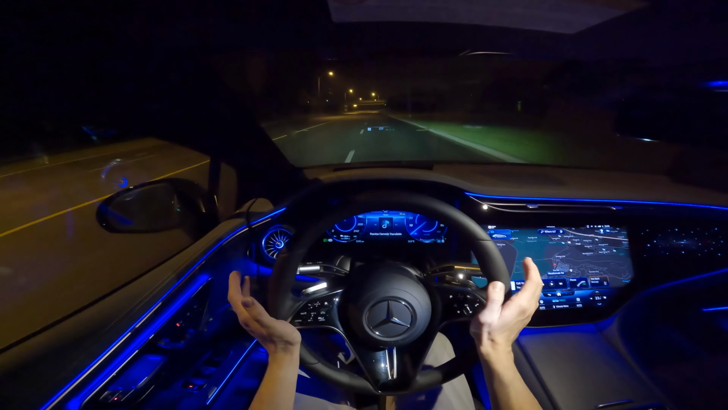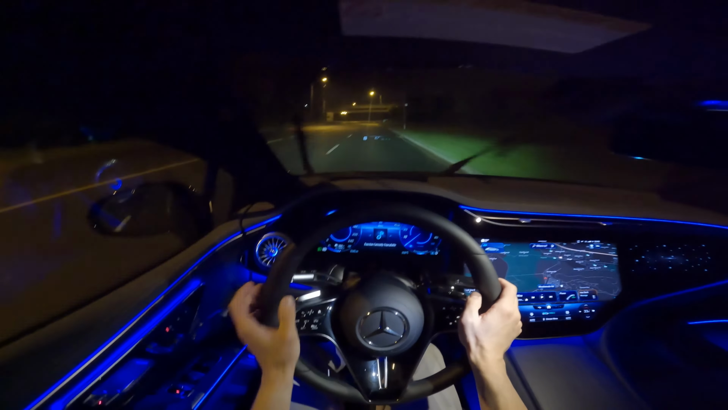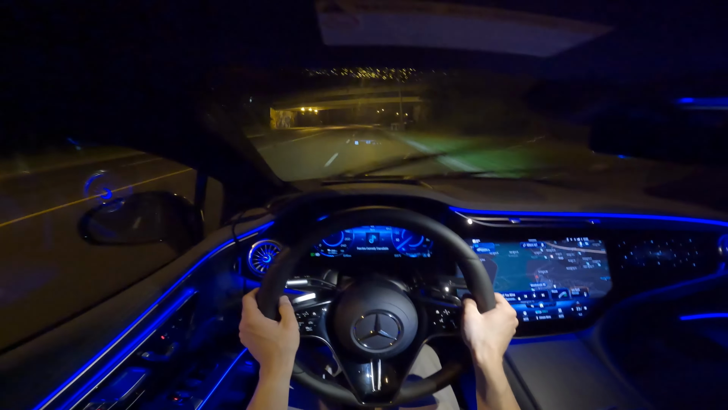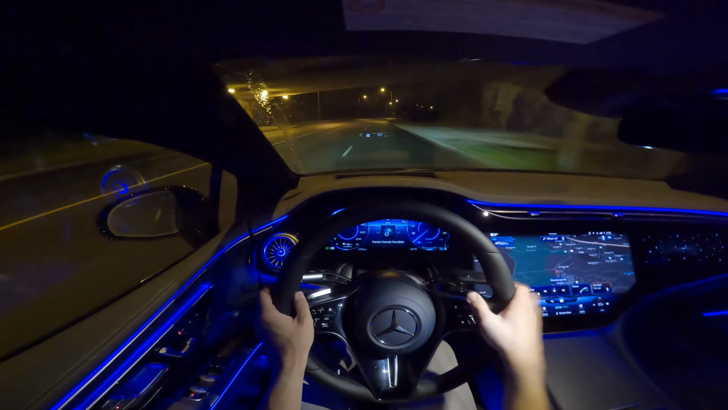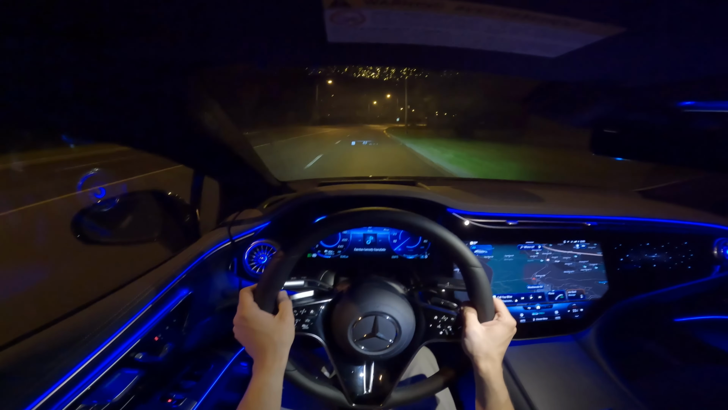And if you want to see more about the EQS, we have 2 more POV test drives. One in the city where we test the smoothness of the EV mode, the recuperation and the 4-wheel steering a little bit more in depth, and one on the highway where we test all the assist systems that this EQS offers.